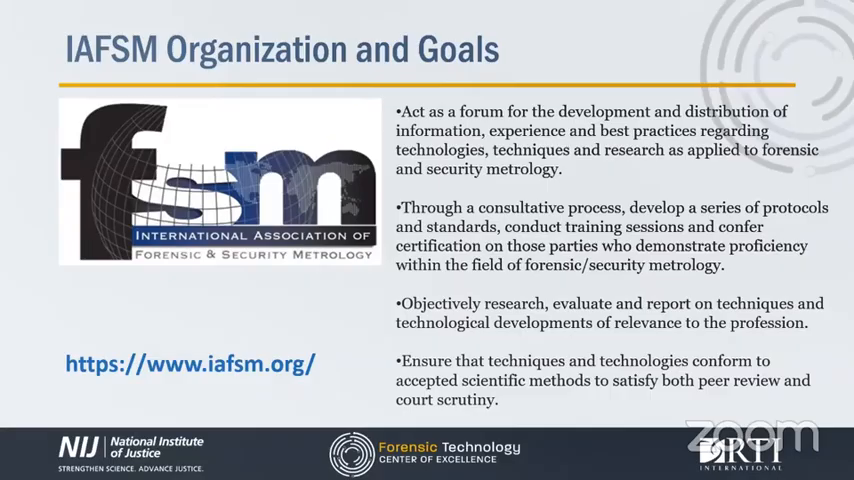For those interested, the IAFSM puts on an annual educational conference, and we have also produced the only vendor-agnostic basic laser scanning certification course for public safety personnel as part of our educational offerings. More information on those offerings are available on the website you see there.